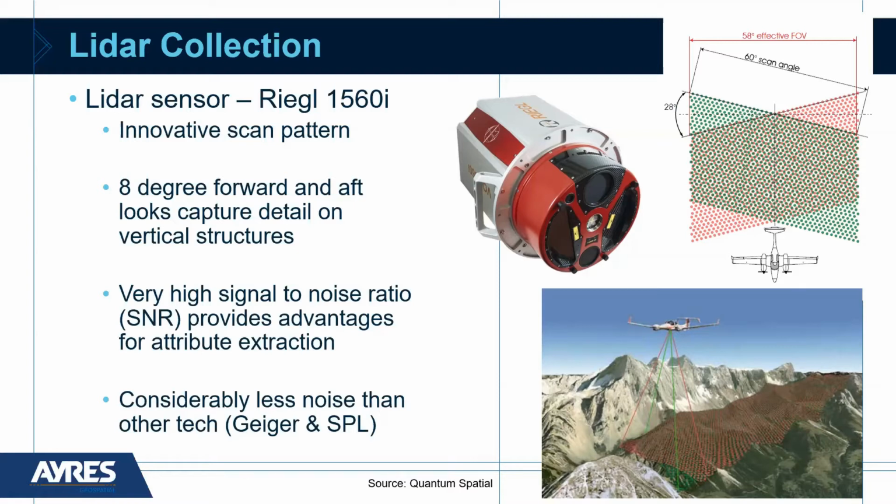That's a very high signal to noise ratio, which is a good thing. That allows for better definition of attributes in the ground. So you can have a very high density point cloud that has a lot of noise, and then it makes it hard to find those features in that point cloud. But in this case, the sensor has a very high signal to noise ratio. And then if you compare that to, maybe you've heard of Geiger mode LiDAR or single photon LiDAR, those are capable of collecting very high density, but they tend to have quite a bit of noise associated with them.